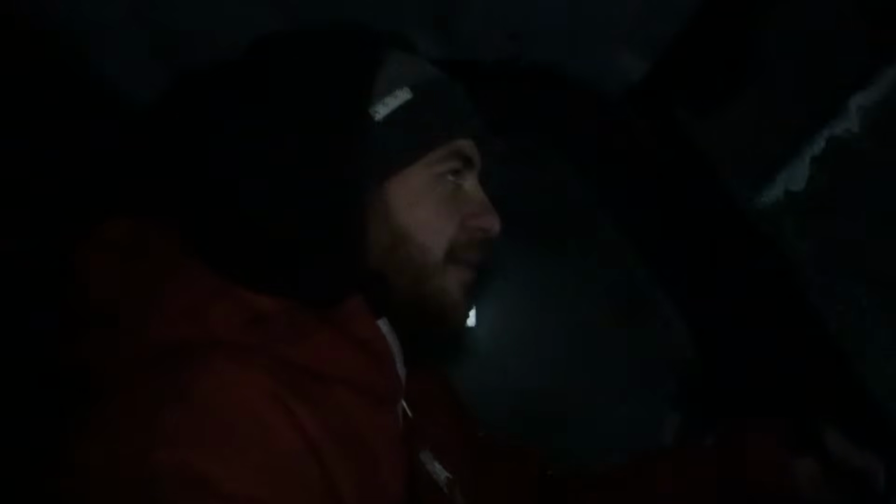The only thing I don't like about this thing though, really, is the seats are terribly uncomfortable. I feel like I'm leaning forwards, like I gotta keep cracking my back.